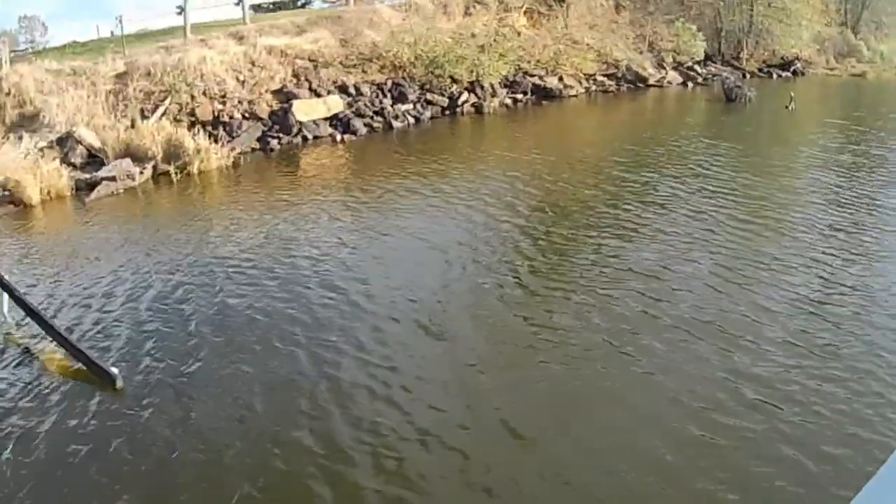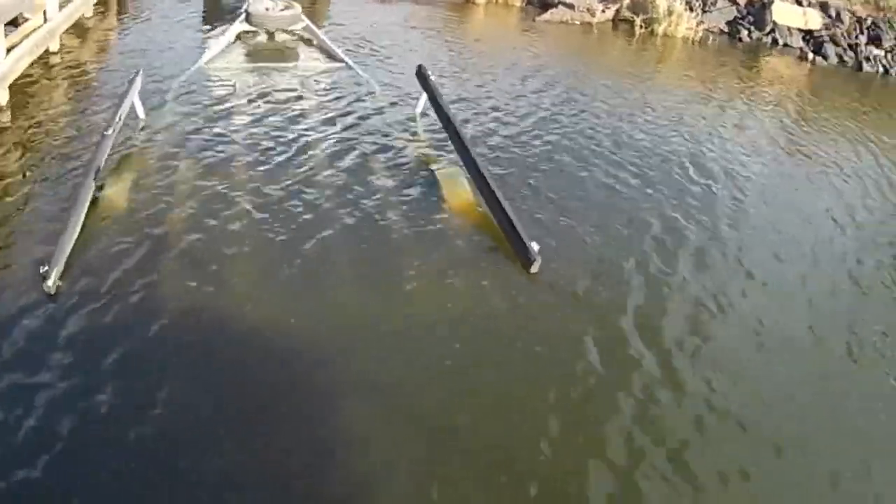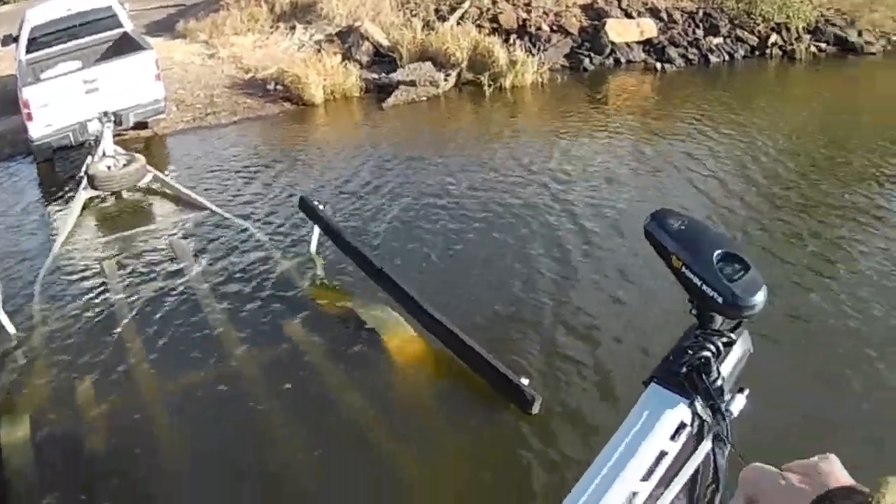Those of you that ever have done this before know this isn't very fun, trying to load the boat without any dang engine.